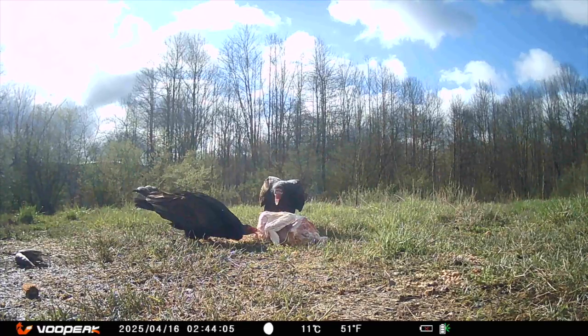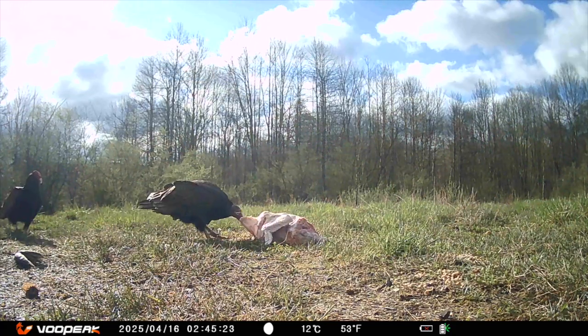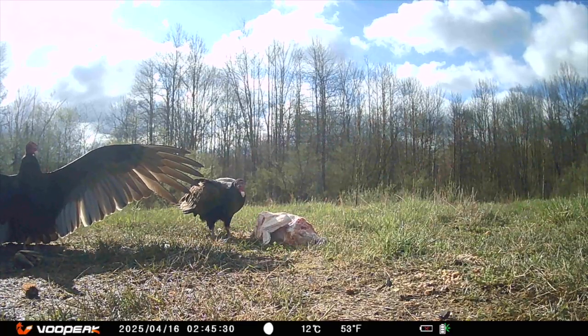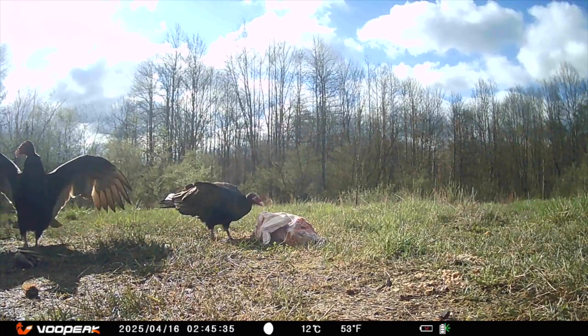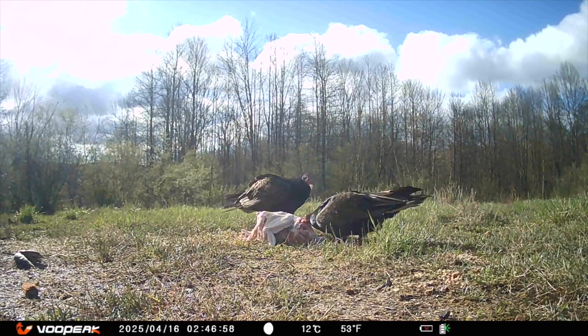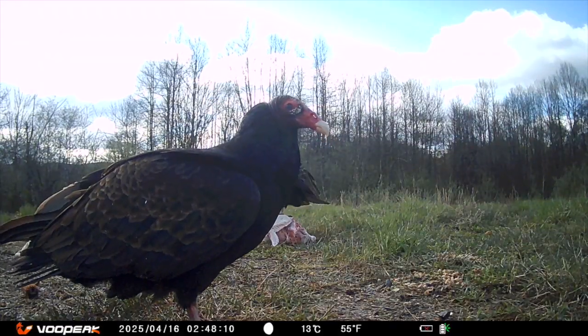As for reproduction, they don't build nests. Instead, they lay eggs in sheltered spots like caves, hollow logs, or abandoned buildings. Clutch size is about 1 to 3 eggs. Both parents take turns incubating and feeding the chicks. There's enough there for both of them to eat, but they don't seem to like to share. And here's a close-up look of the turkey vulture.